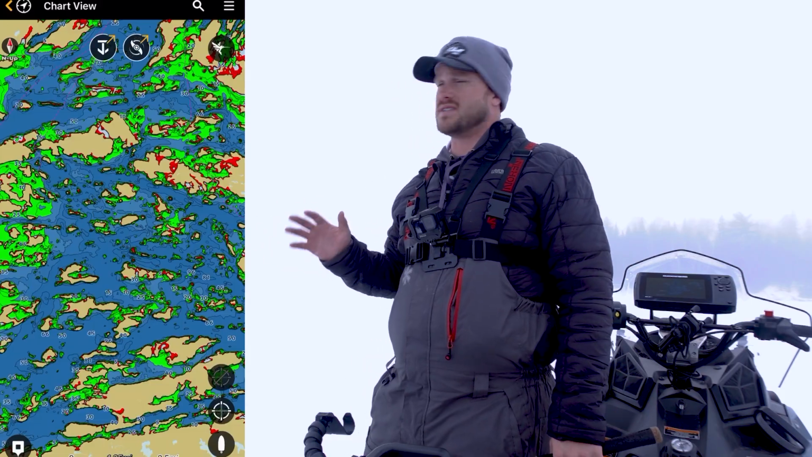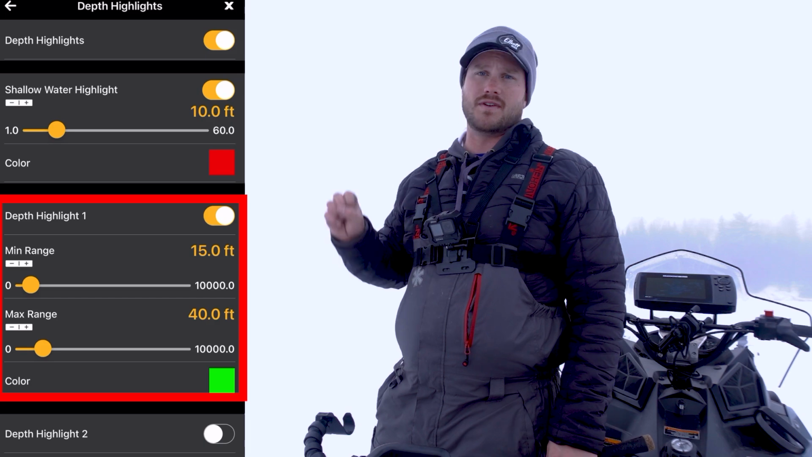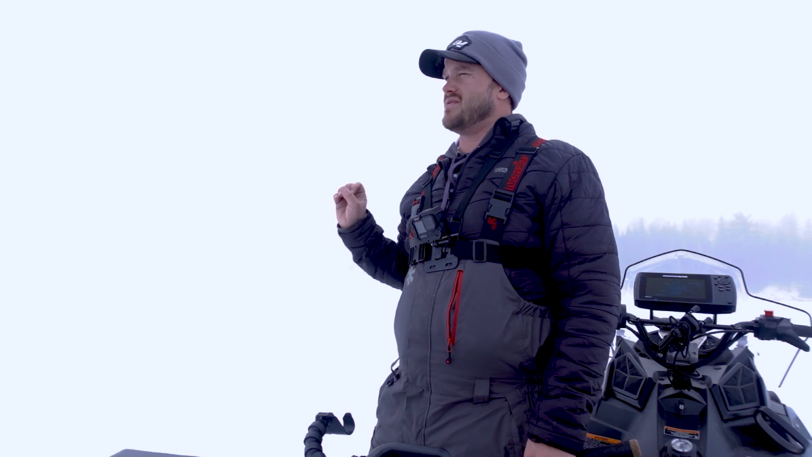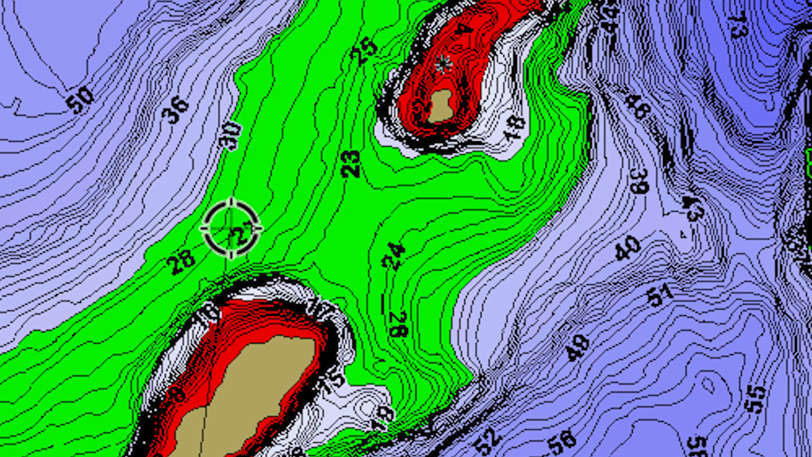One of the things that I've been doing is I've set my highlight contour to be 15 to 40 feet and have that be green. When I do that, I can really pinpoint the areas that I'm looking for. The area that we caught those fish this morning is a kind of mid-range. It was about 30 feet at the deepest, about a flat, in between two islands. It was just a big flat that went on for a long ways.